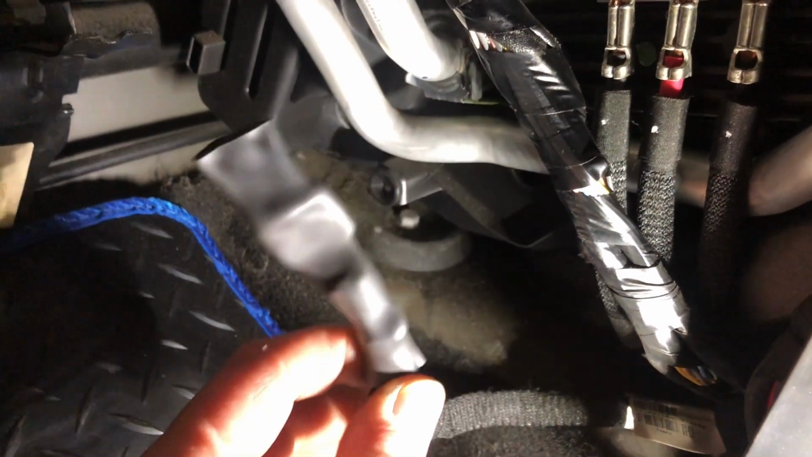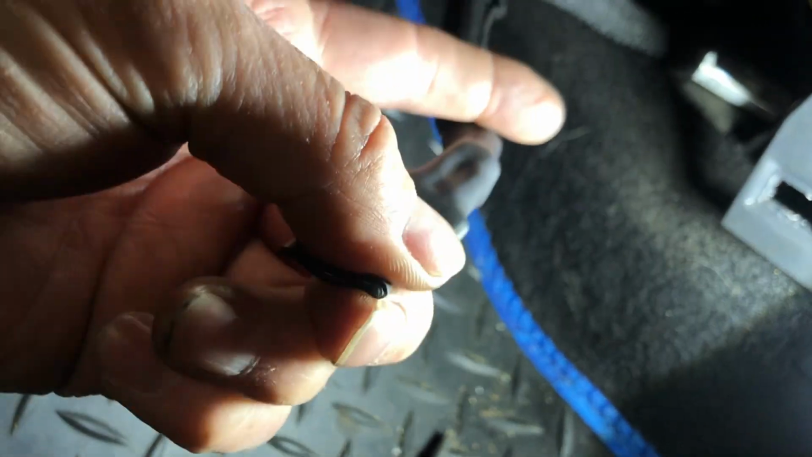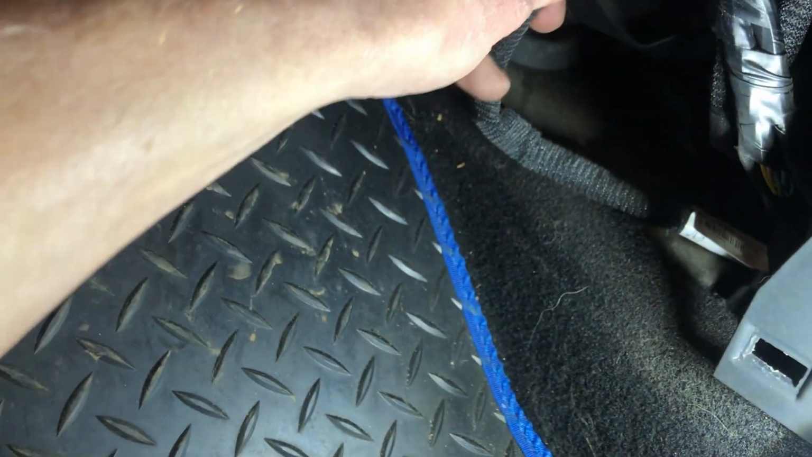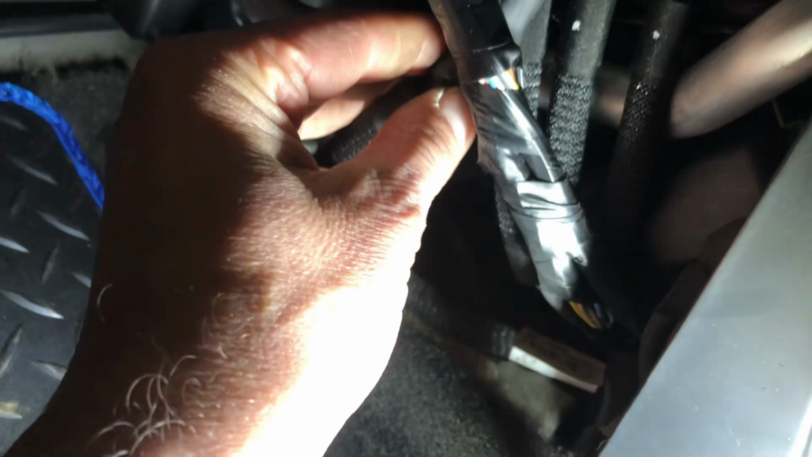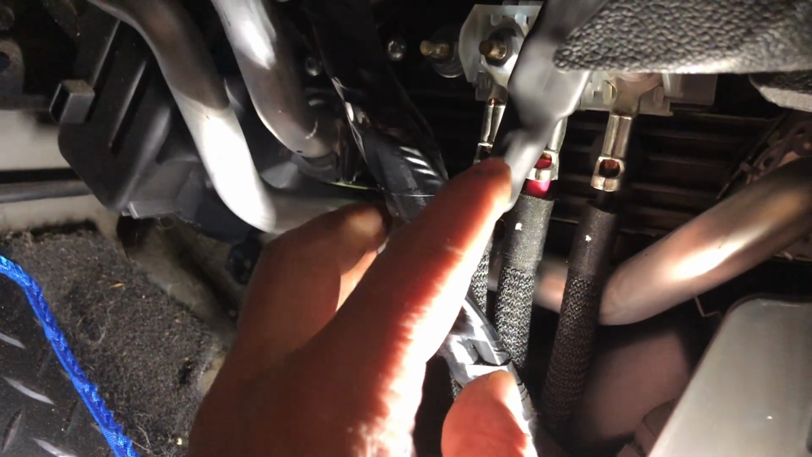Right, as you can see, I put some really thick industrial grade heat shrink on there. It comes with an adhesive as well, so you can bond things right down. So that's not going to short out on anything. I'm going to tuck it up nice and safe and out of the way there, so it won't short on anything. Even if it rattles about, it's not going to braid through. I'll get this little puppy back together and see what happens next.